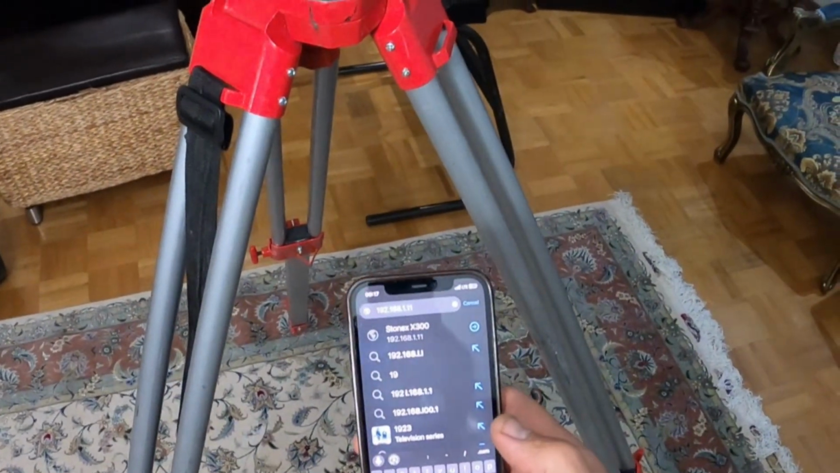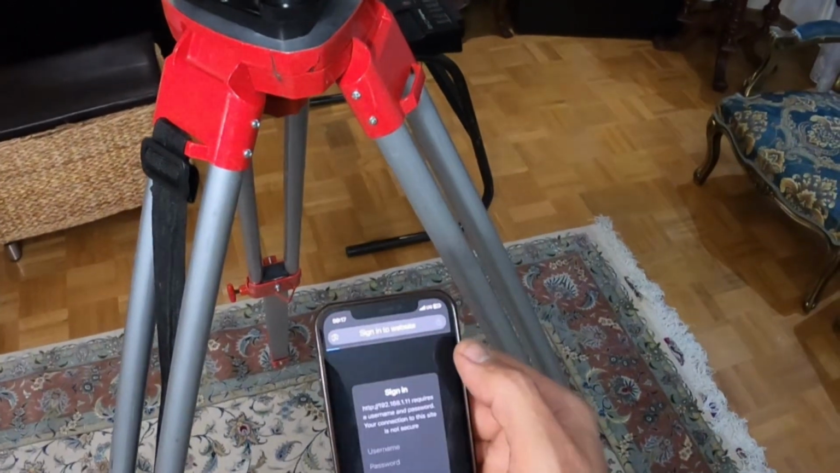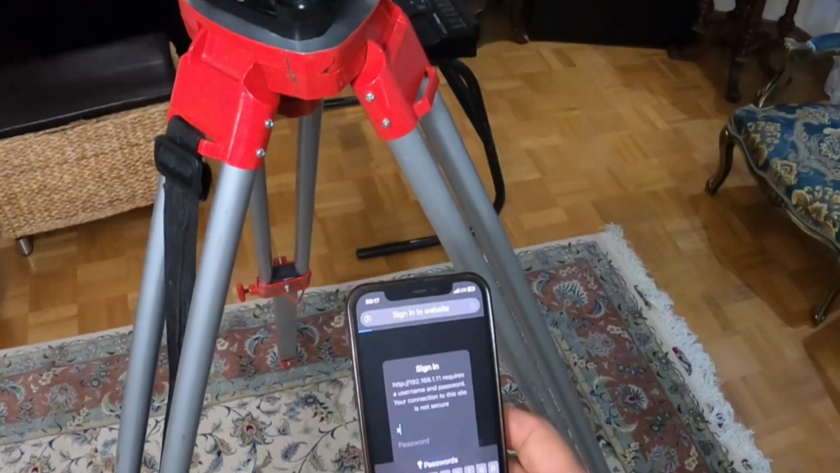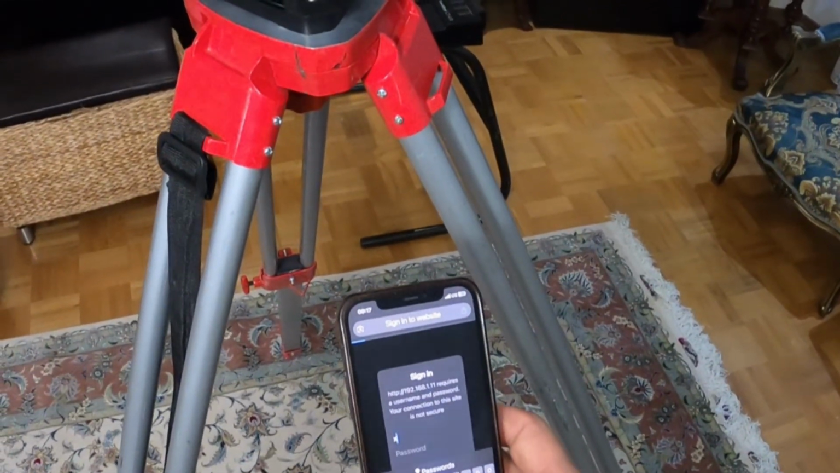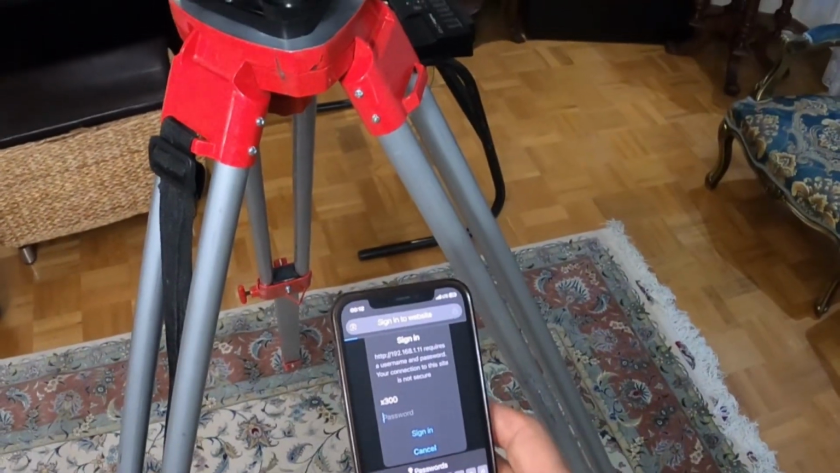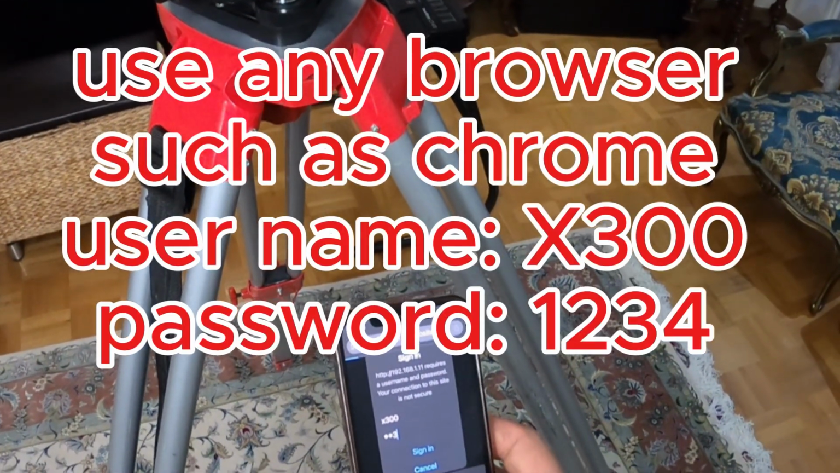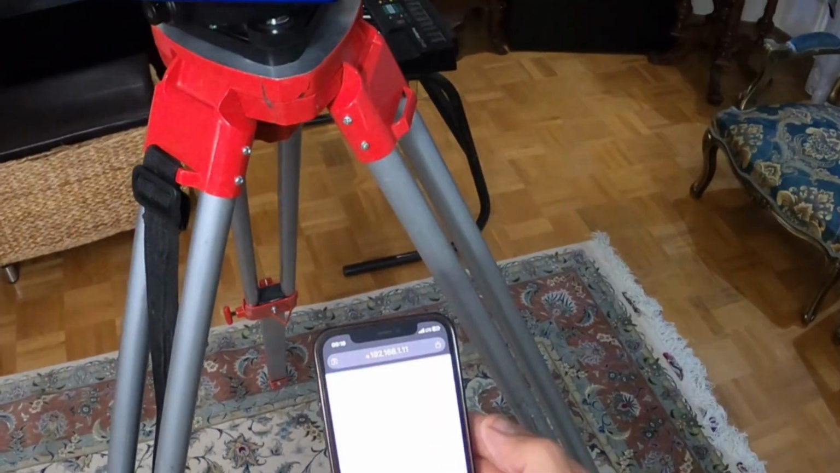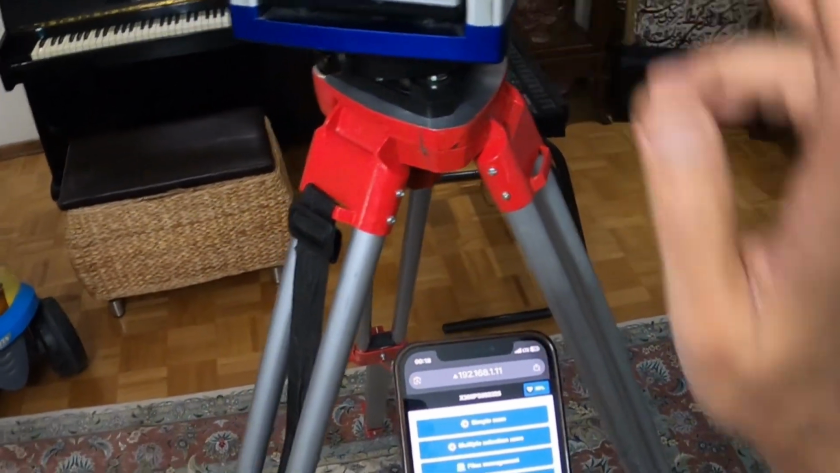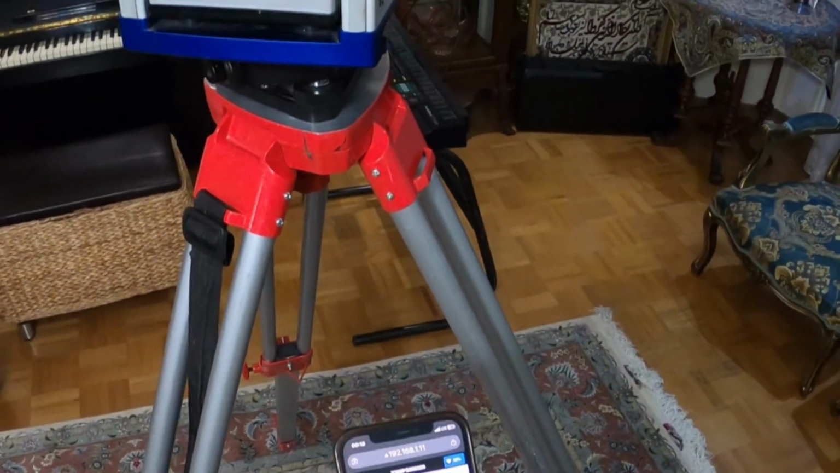And then here I'm going to connect to Stonix. The username is X300 and the password is 1234. That's all. Sign in. Now I connected to this laser scanner.